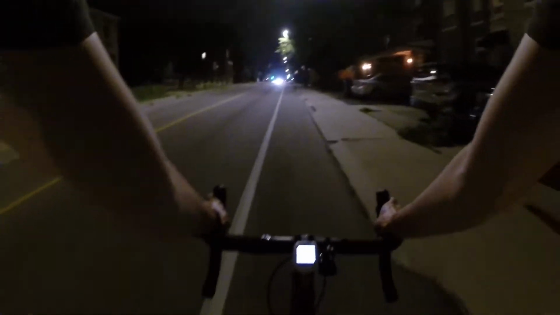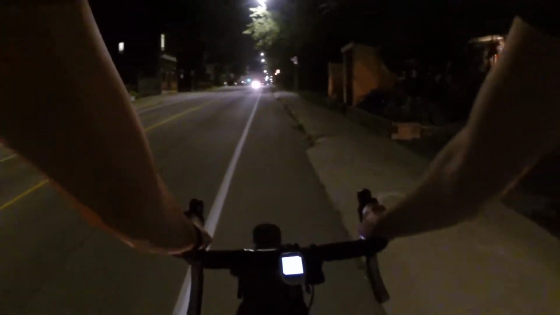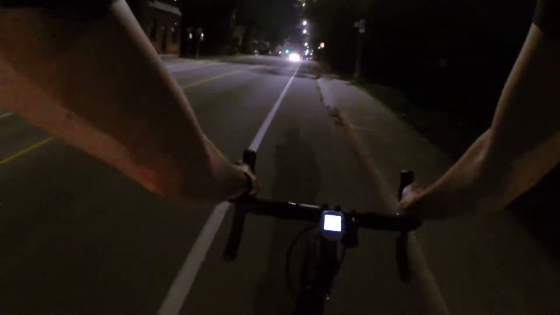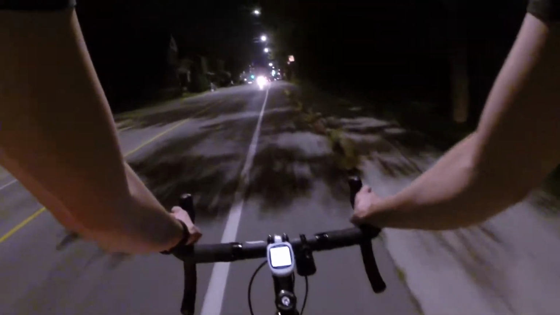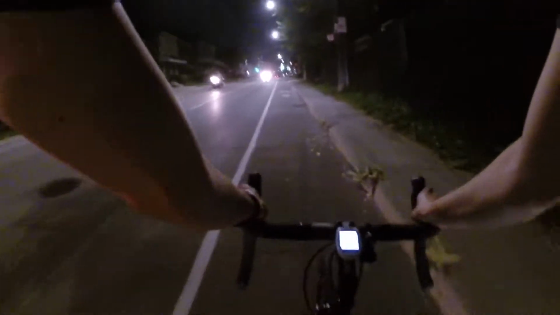So now what we're biking through now is also the North End, but this is sort of what people think of when they think North End. I don't really think of those nicer houses that we were going through before.